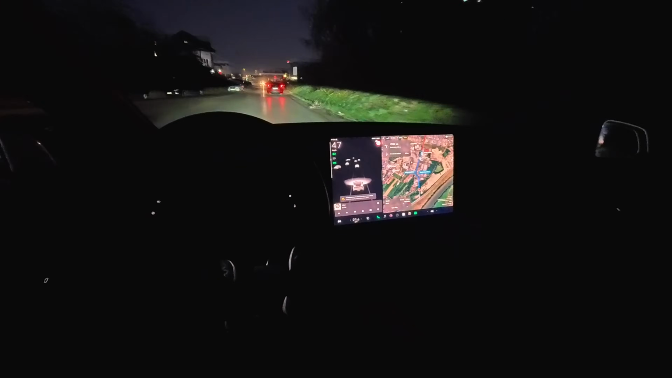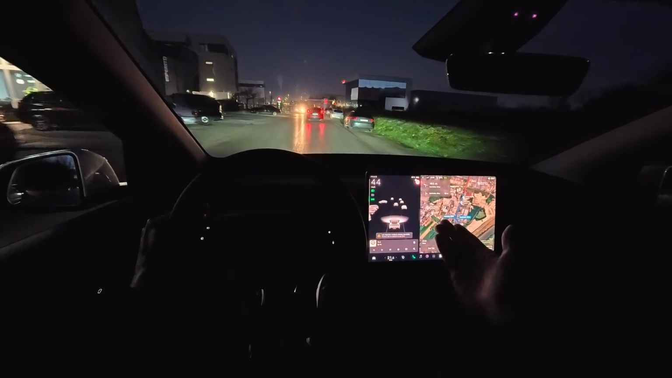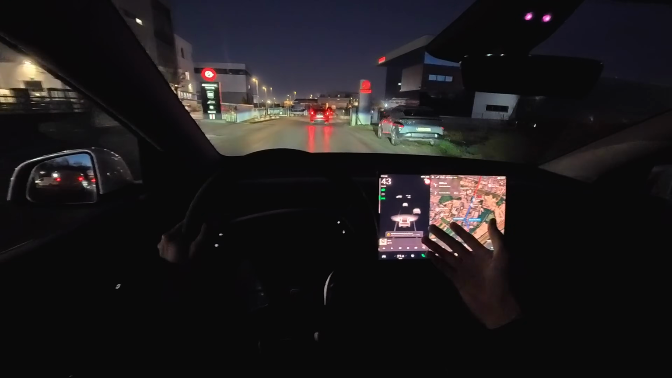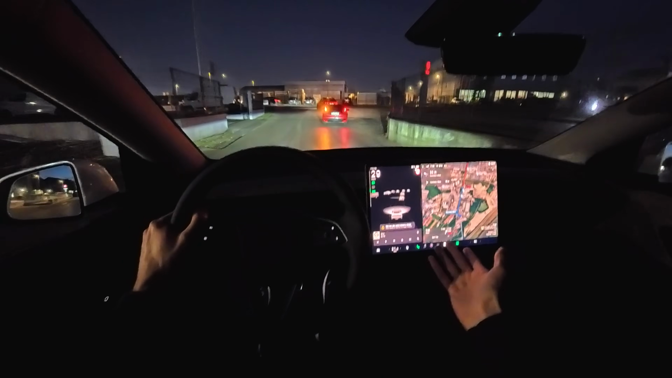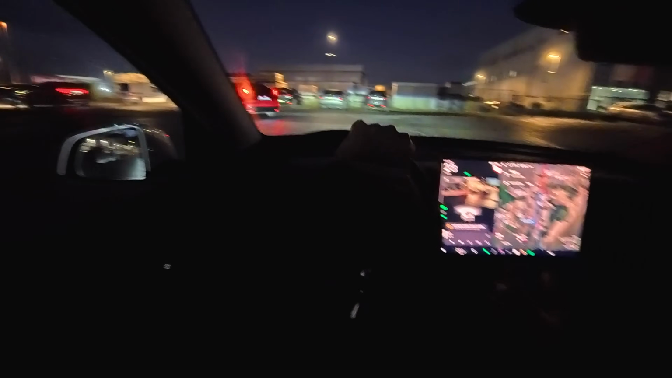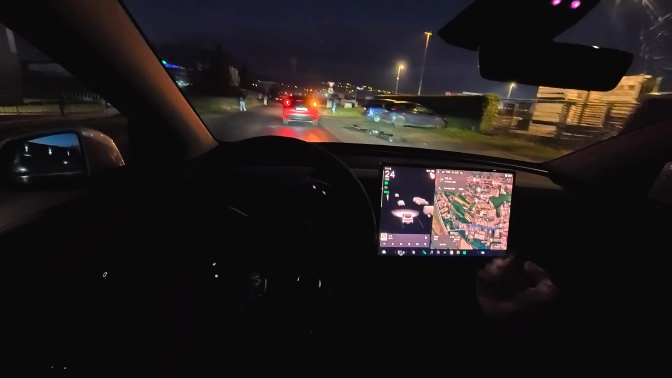This is annoying, but we're almost here, so it doesn't matter. But what I wanted to say, and tell me in the comments what you think, maybe Tesla should just offer this as a software upgrade, same as they had the rear heated seats for the Model 3 in 2021. So maybe Matrix headlights should be an option at least.